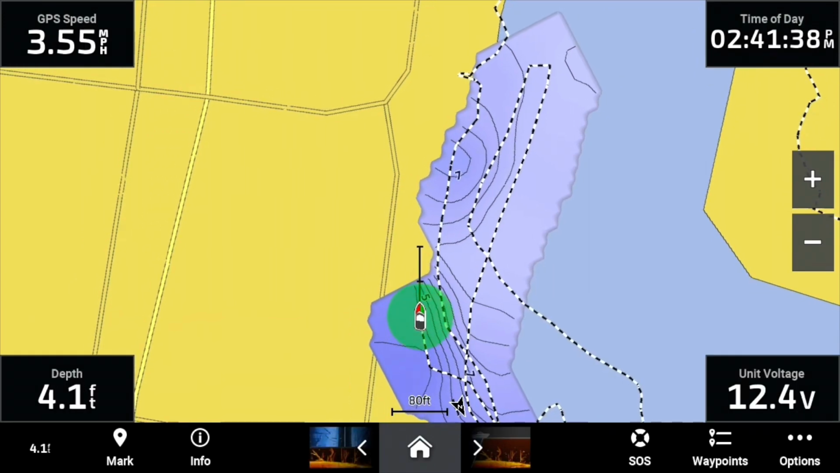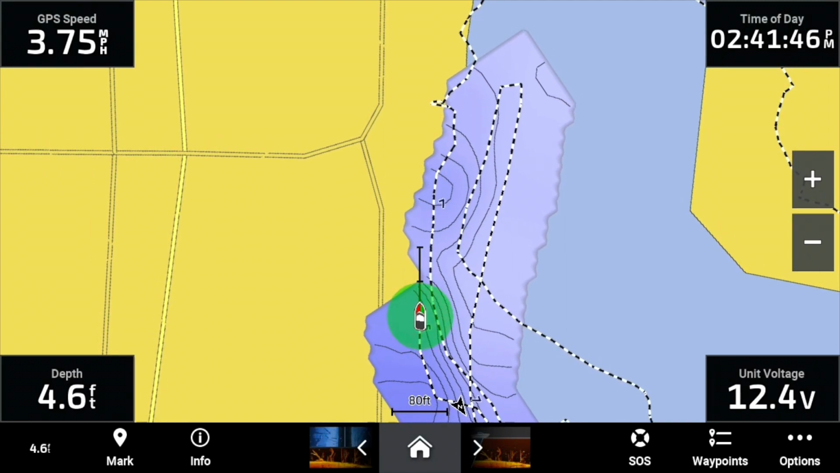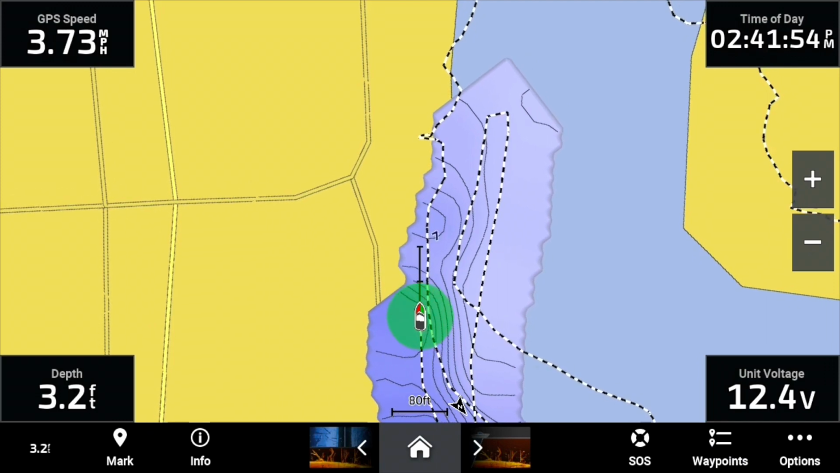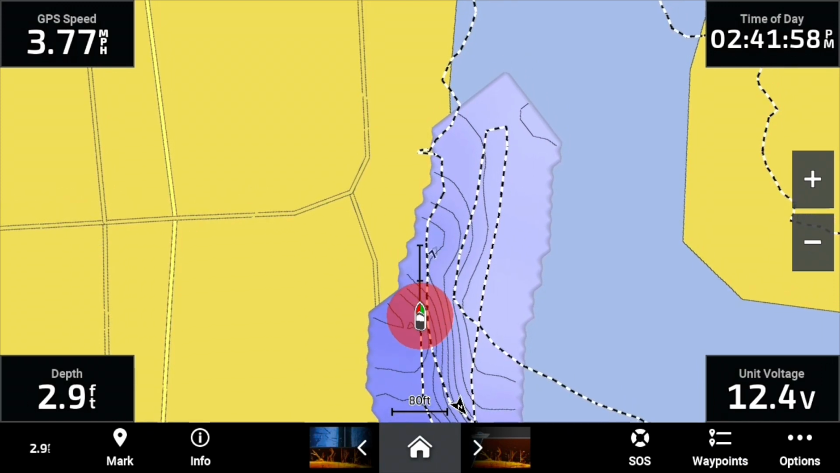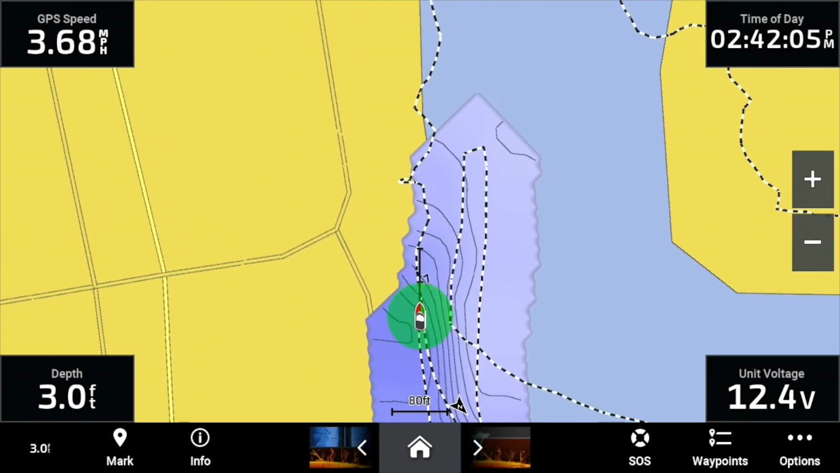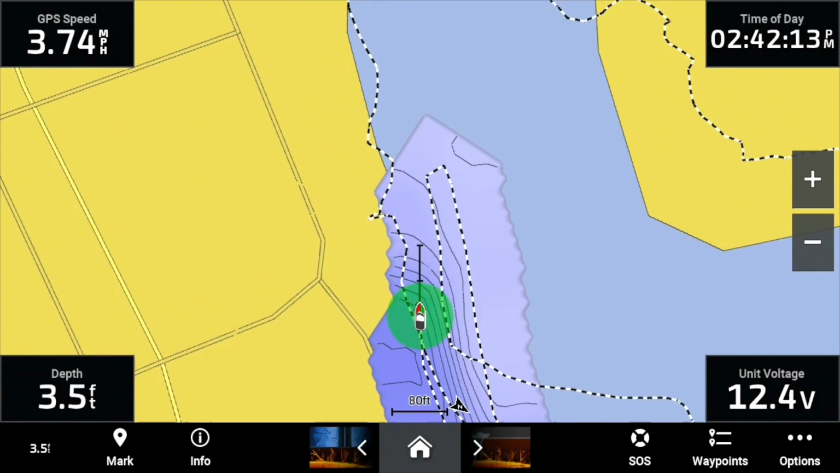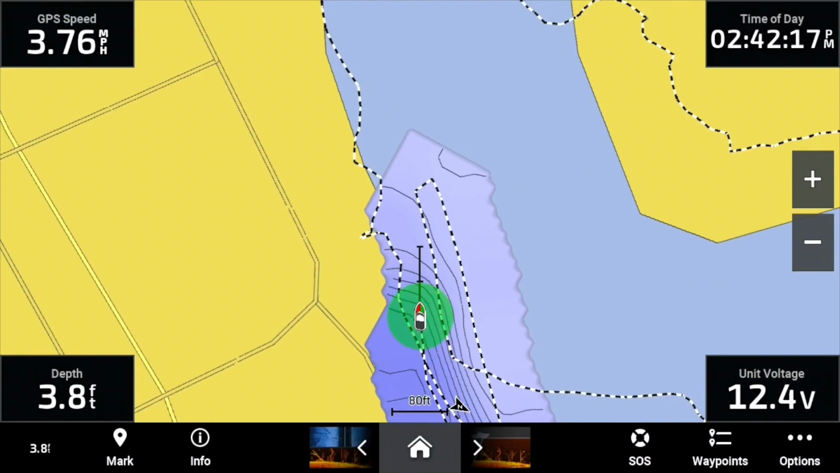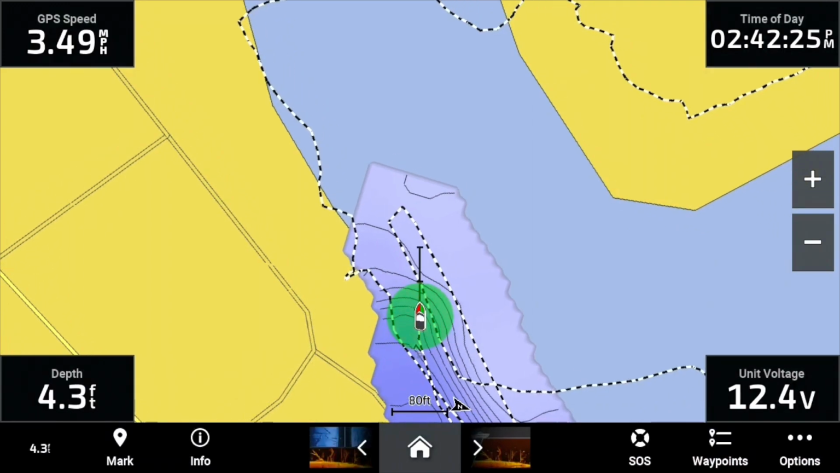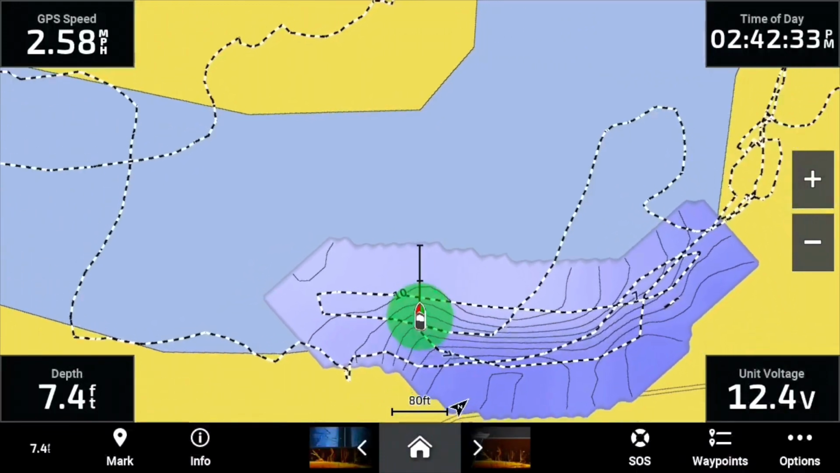What I like to do is, every now and then, cross over some of my old trails. The reason I cross over them is you're creating a grid, and the more you cross over your other trails at about 90-degree angles, the more accurate your contour lines are going to be. I try not to run the same trails over and over, but I will cross over every now and then, especially in areas where I'm really trying to get good, accurate contour lines.